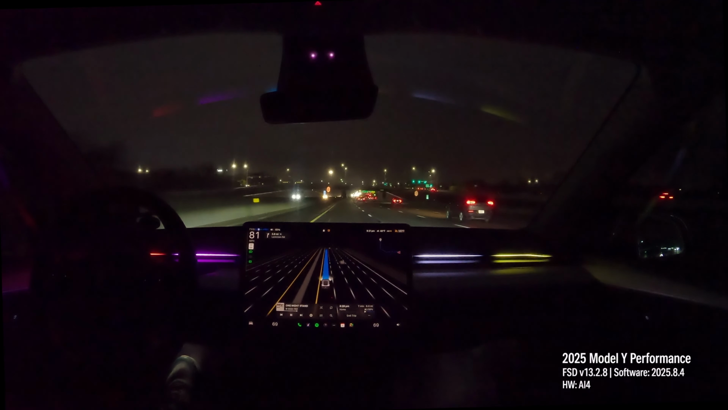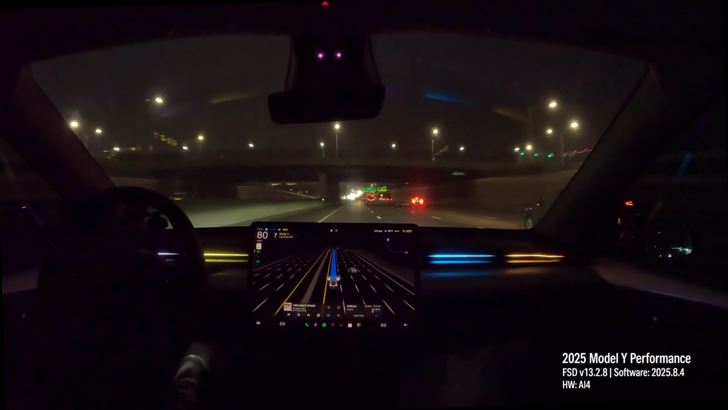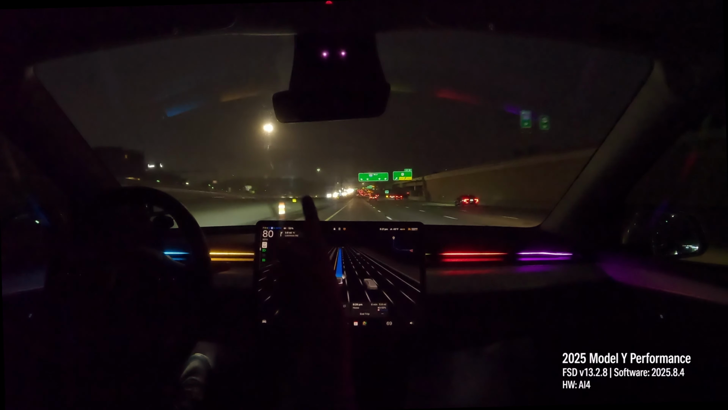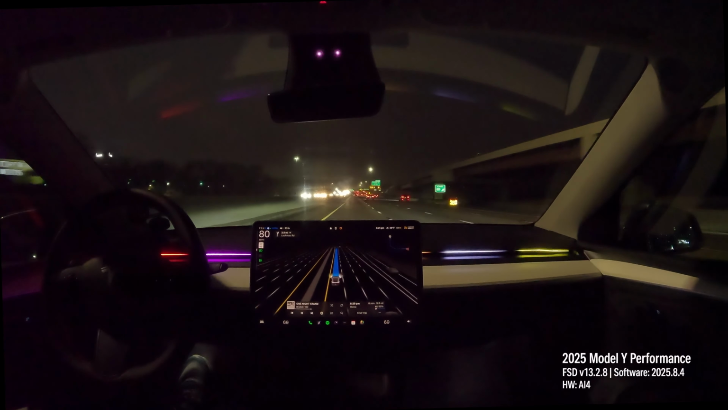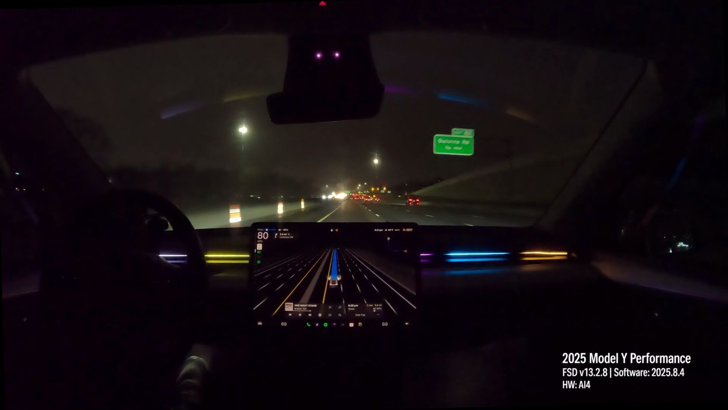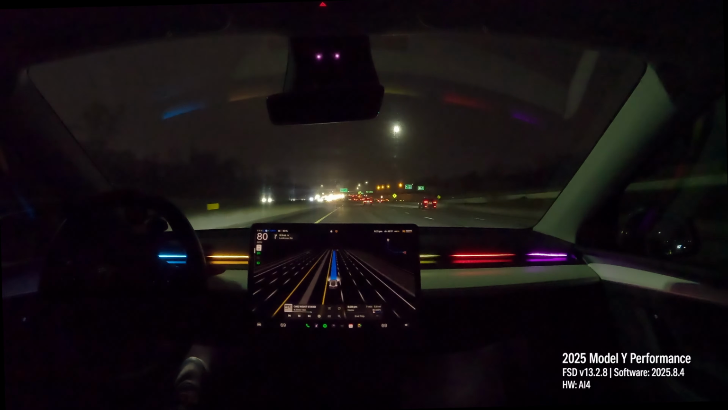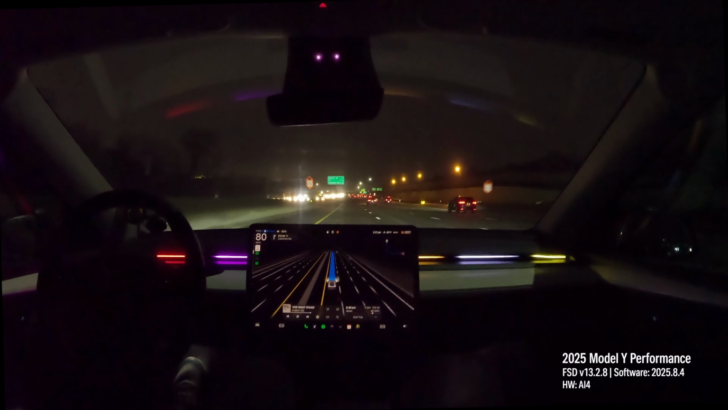One thing I really dislike about the attention monitoring system is that it doesn't like you looking at the screen. It doesn't like you looking at the rear view mirror. It's really annoying. I understand why they want that, but there are some times where you do need to manipulate the screen, and you're going to need more than 2 seconds to glance at it.